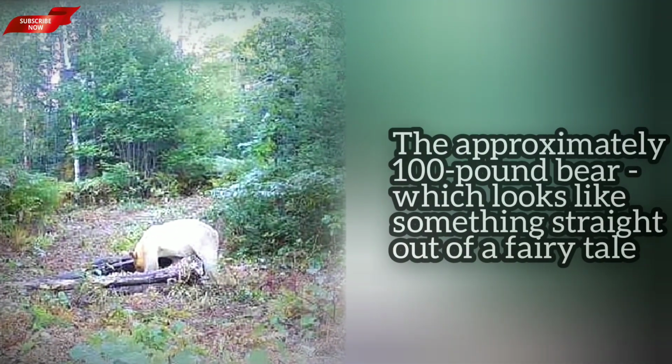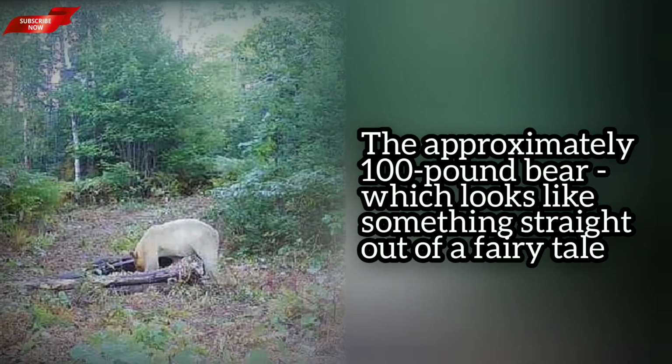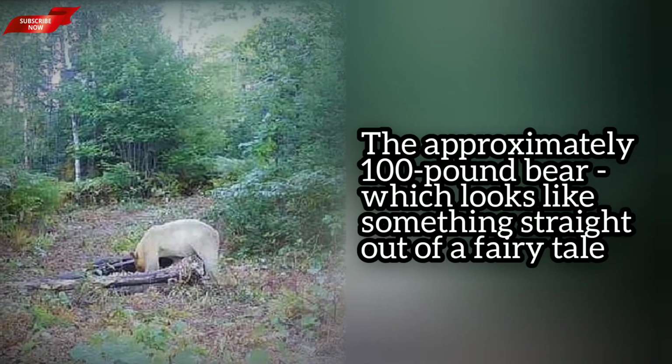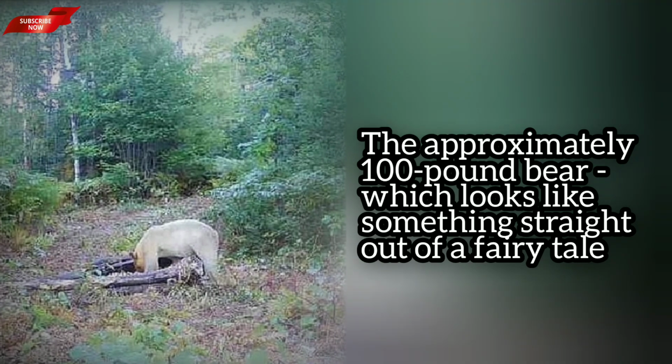Photos of the Michigan bear were taken by a camera trap, an automatic device that can be set up on a trail to take a picture when it detects movement. The news was first reported by MLive. The footage was captured by a resident of Michigan's Upper Peninsula and shared with the agency.